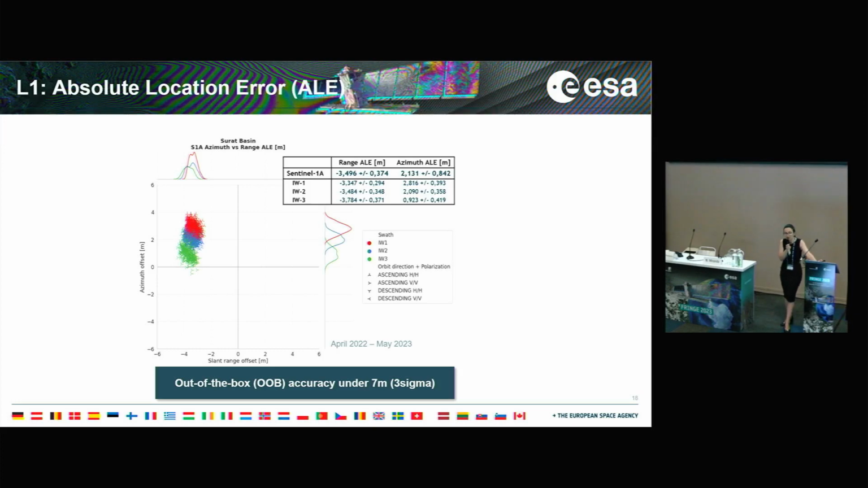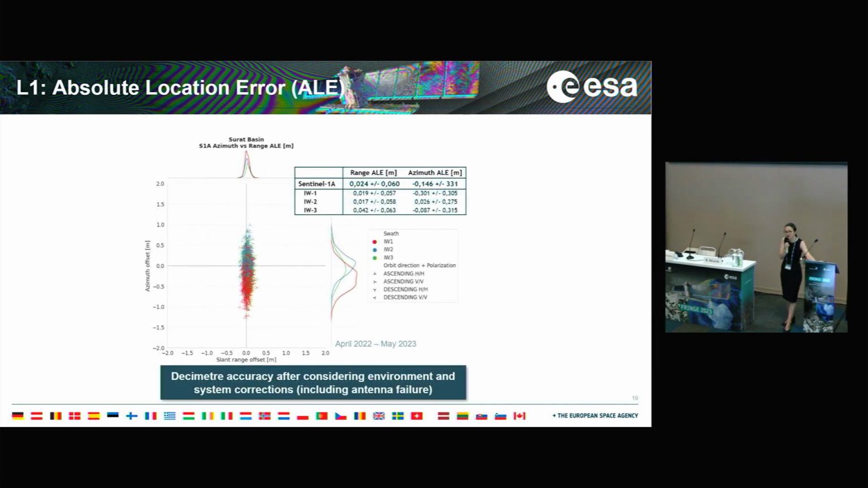We also monitor the absolute location error. In particular, we do two kinds of analysis. First is what we call out of the box, which means we don't apply any atmospheric correction, any solid earth correction. And this is the results that we get. You can see that even though we don't apply any of these corrections, we still have a relatively good geometric accuracy, definitely still within the requirements of Sentinel-1. And of course, once we go for the more precise characterization of this error, then including all this environment and system corrections, then we are able to reach a decimeter accuracy.